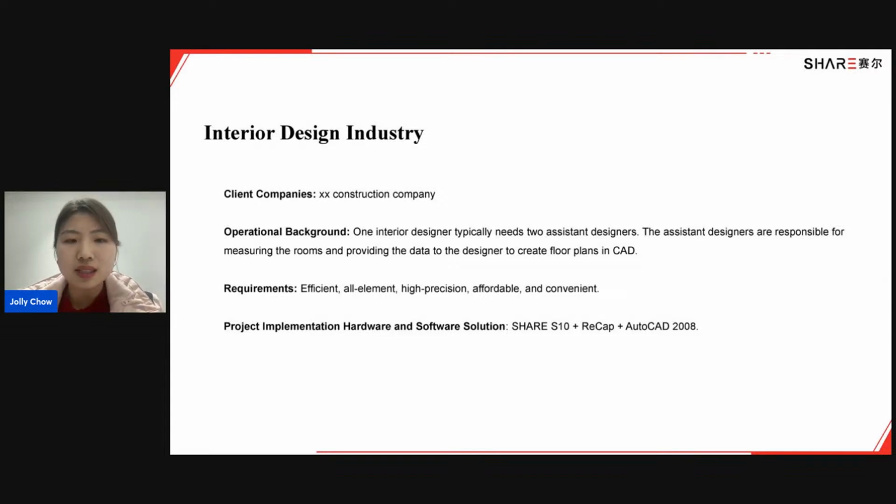So this industry really needs an efficient and high precision tool to complete the jobs. One of our clients, a construction company, uses ShareSLAM S10 along with the software Recap and AutoCAD to give their jobs a more convenient tool.